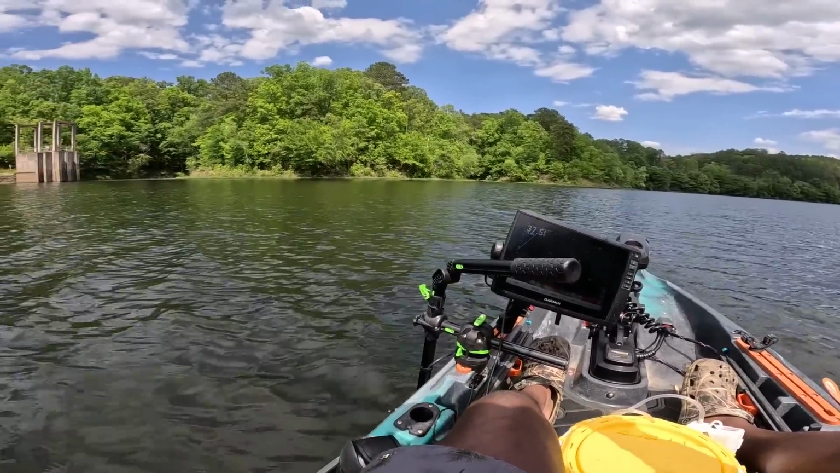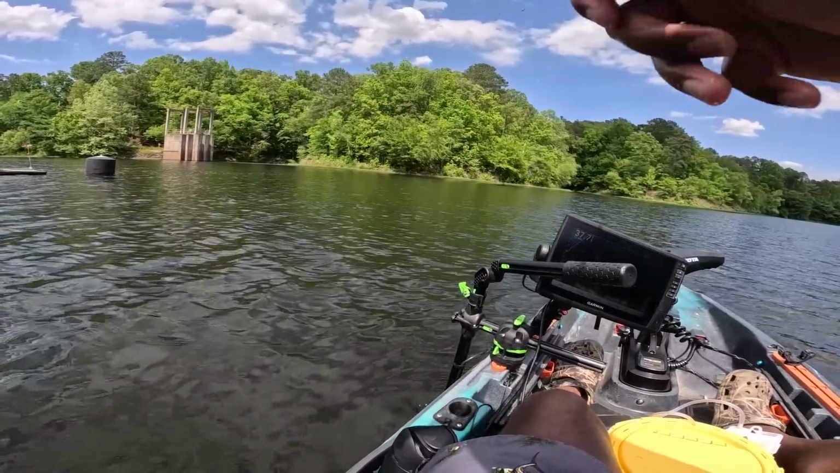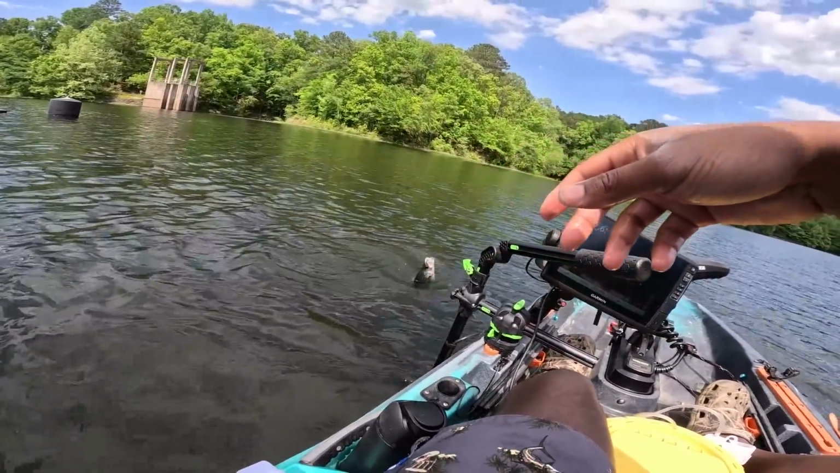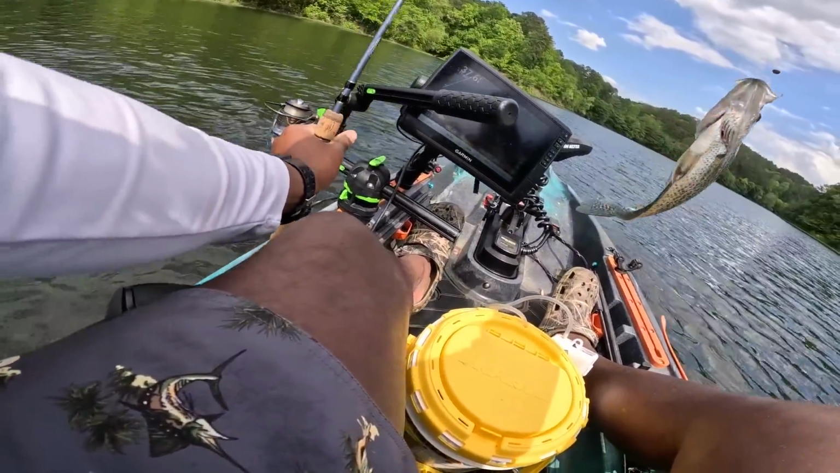There we go. There's another one. That one feels good. Oh, that one feels really good. Kind of feels like a bass. Nope, that's a crappie. Is it a white crappie? Feel like he had some vertical to him. Oh, that's a big one. That might be my biggest ever. Yeah, that's definitely my biggest crappie out of here.